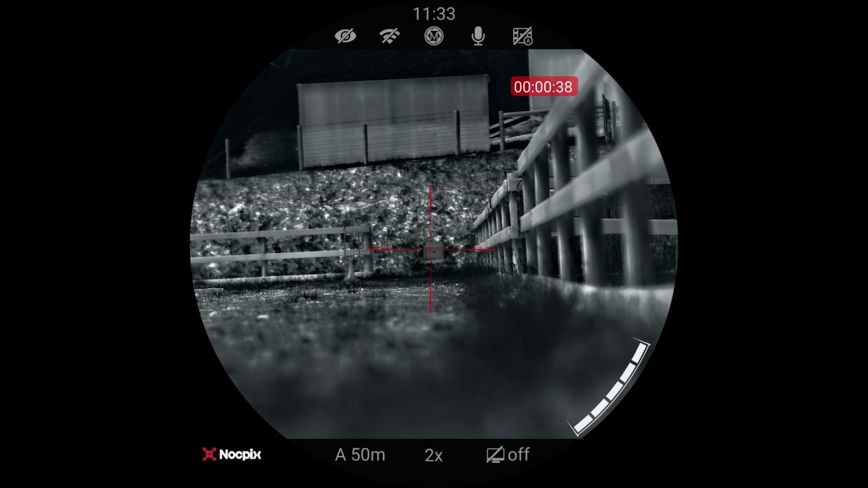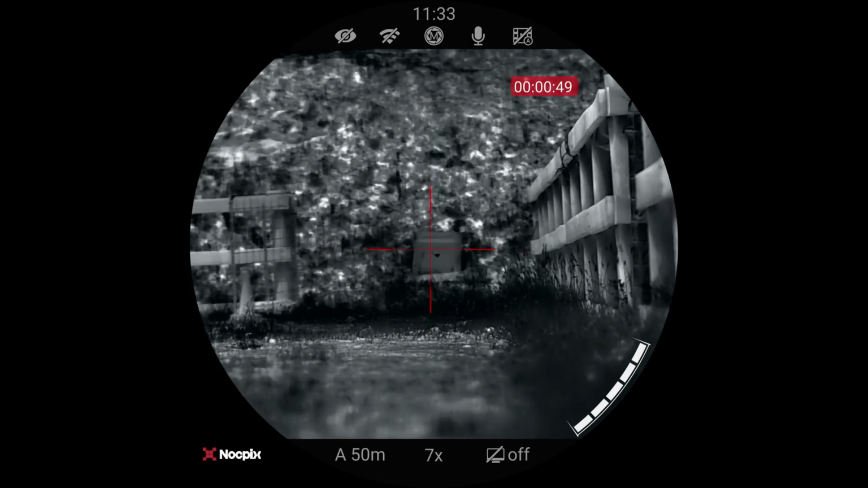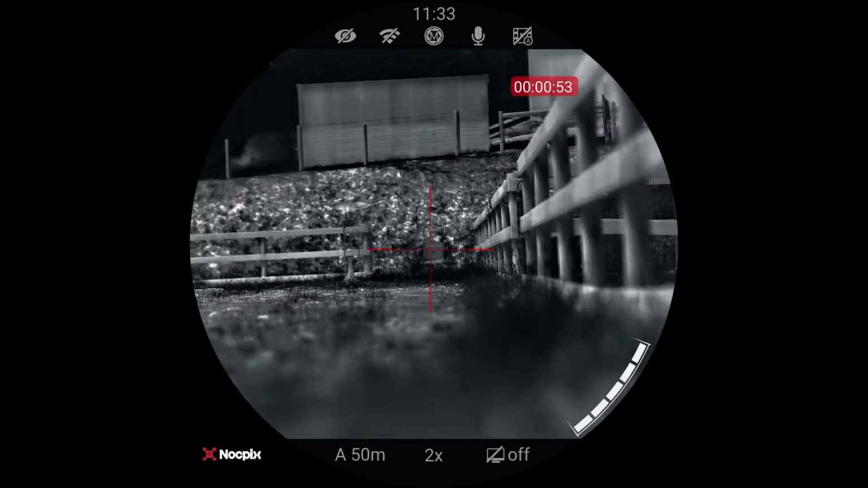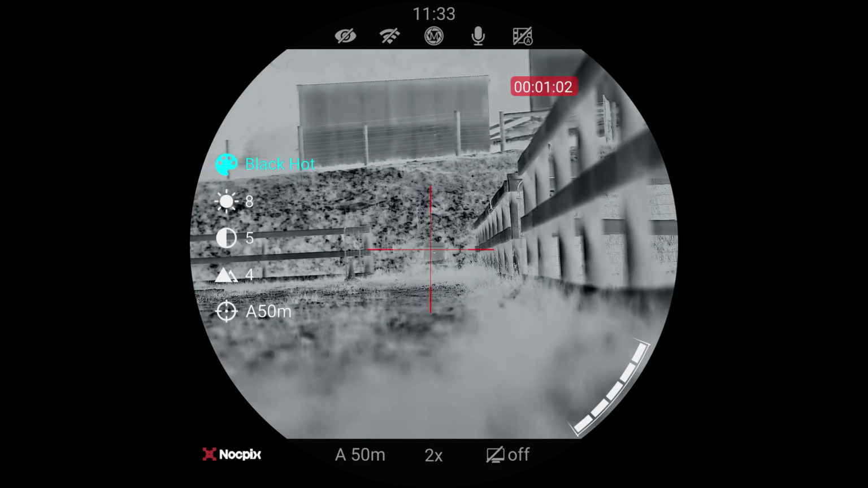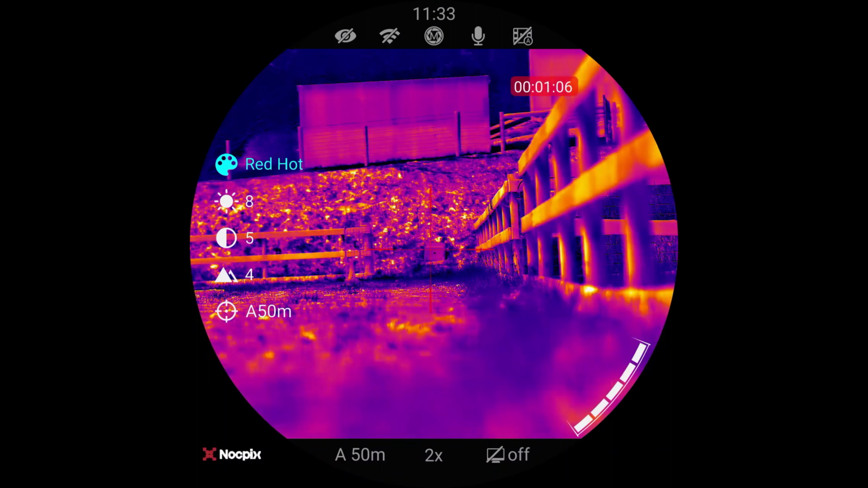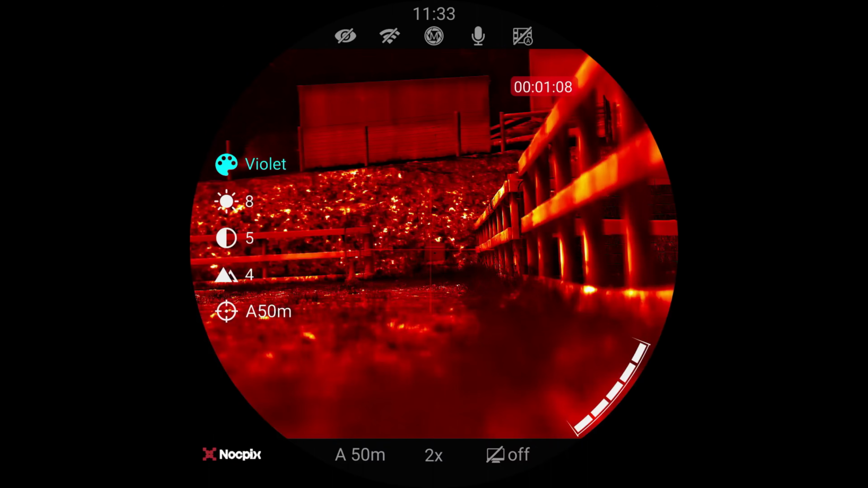What we're looking at downrange here is a cardboard box with a silver piece of foil on it. You will note that I'm in white hot, but that little target down there, and I'll zoom in to give you an idea, is black. That's because I've got the box tilted 20 degrees backwards towards the atmosphere. The atmosphere is always cold, so you're going to get reverse polarity. If I change from white hot to black hot, you'll see it's white, and so on and so forth as we change these color palettes.